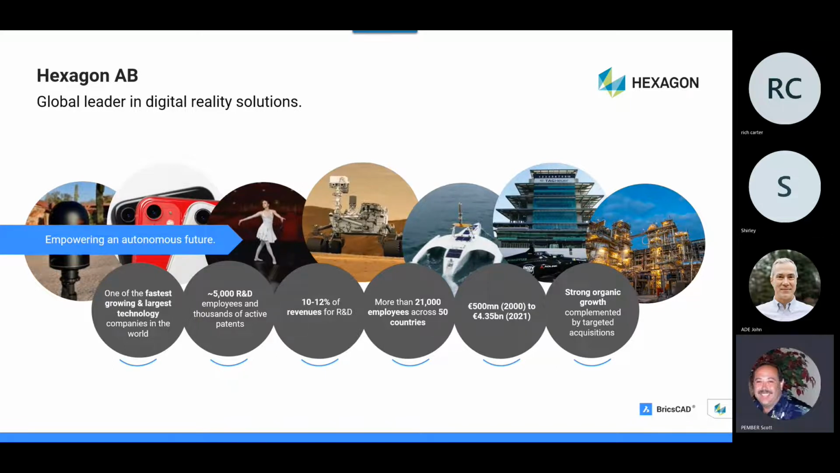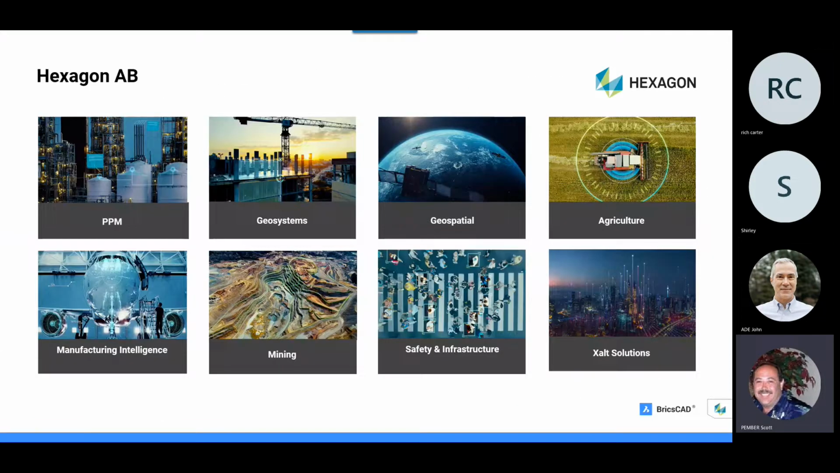In terms of Hexagon itself, we've got 5,000 R&D employees. This is an unusual number. We put about 10 to 12% of our revenues into R&D. Typical companies only do about 7%. We put a lot of money into R&D. Hexagon produces Leica. We've got different products throughout different industries, which we'll show in just a minute or two. We have about 21,000 employees around the world, and we have strong organic sales growth. So we're not somebody that's just going to be disappearing next week.